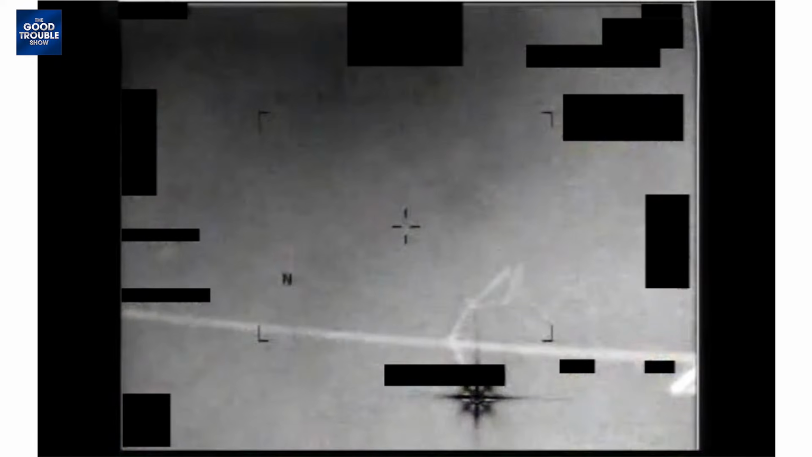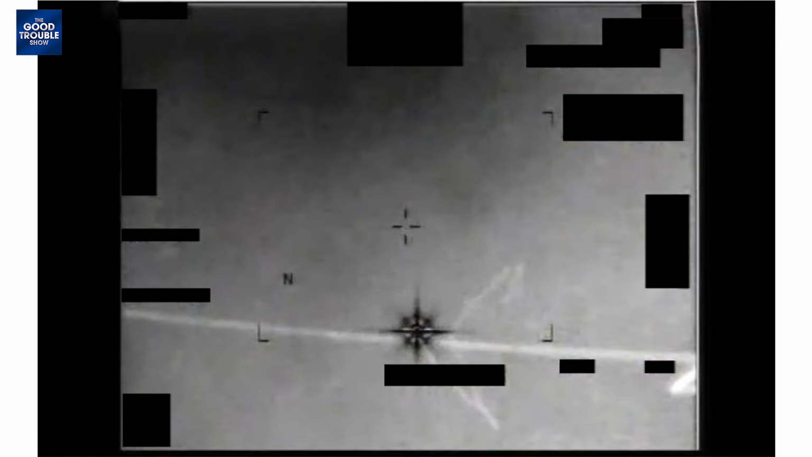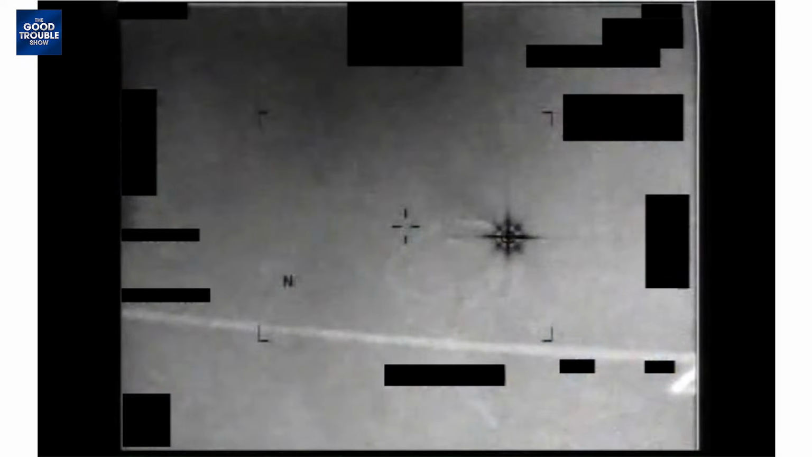But just looking at this without hitting play the first time I saw it, I immediately knew this was not a UAP because of the significant pixel saturation. Oh, there it goes. You can see the little parachute up there. Oh, yeah. And because of that 8-pointed star, that's significant pixel saturation, and it creates the starburst.